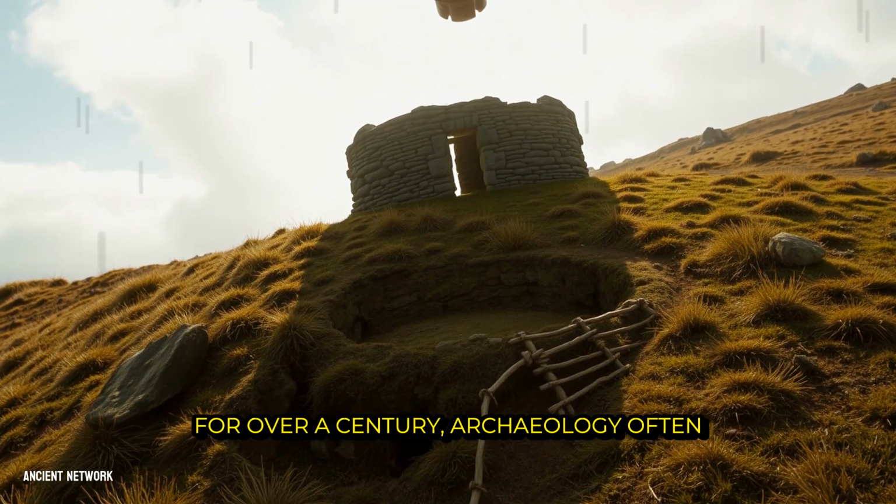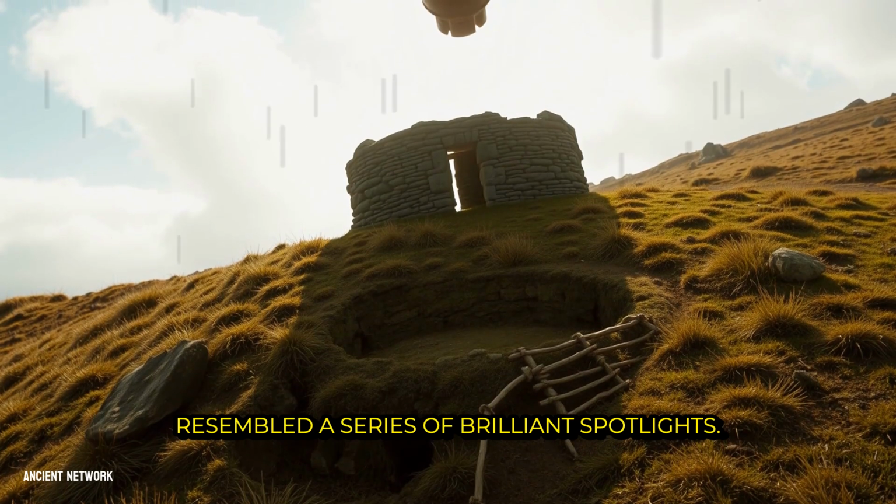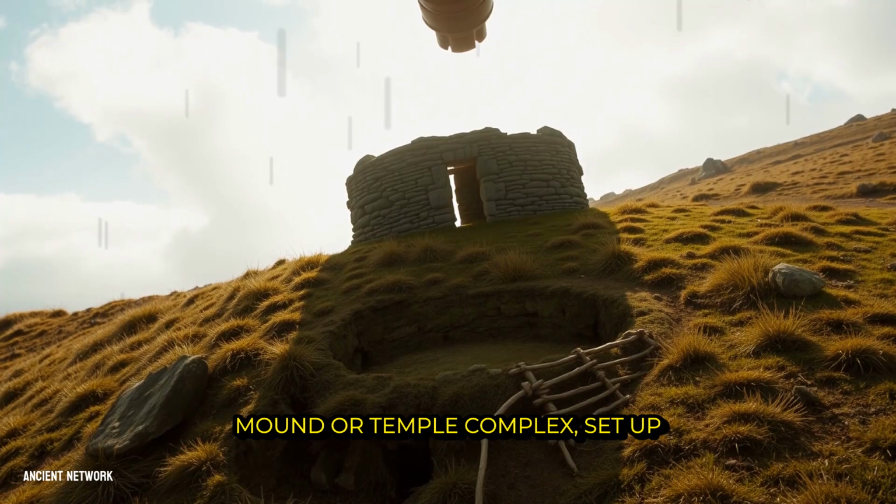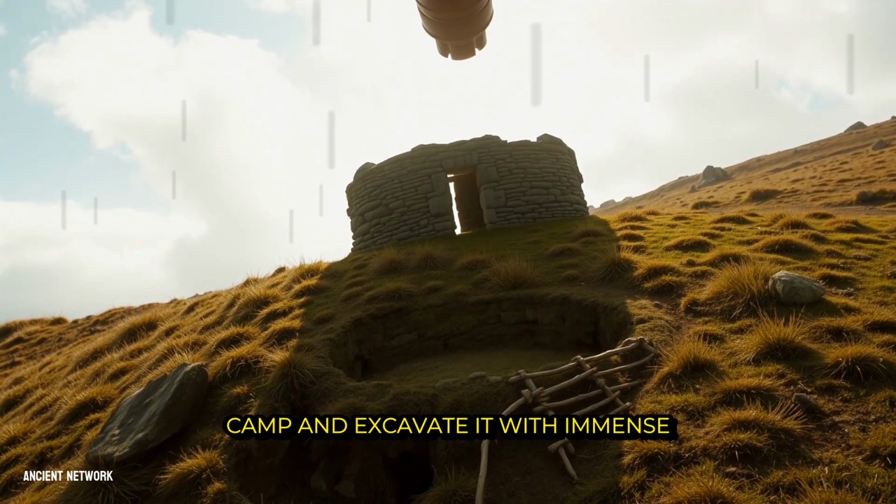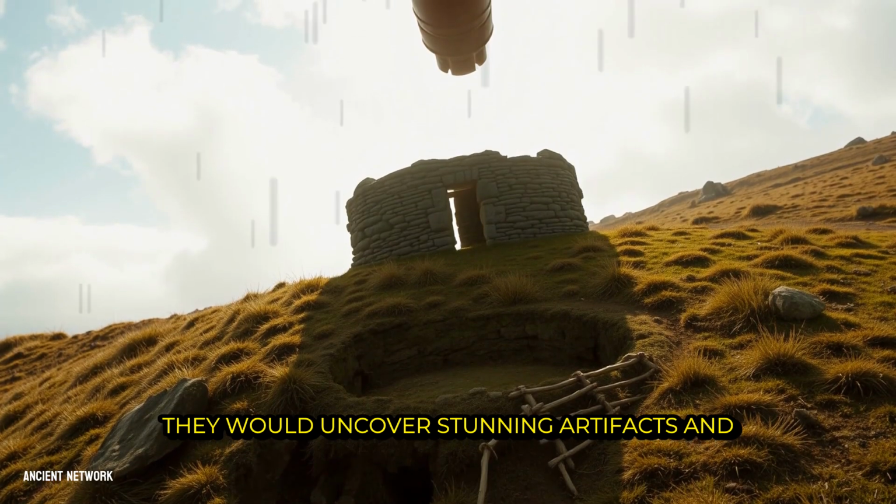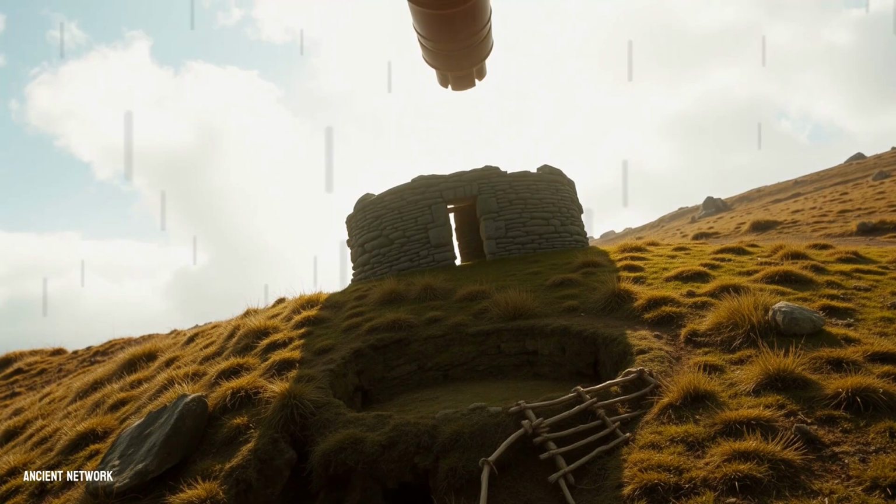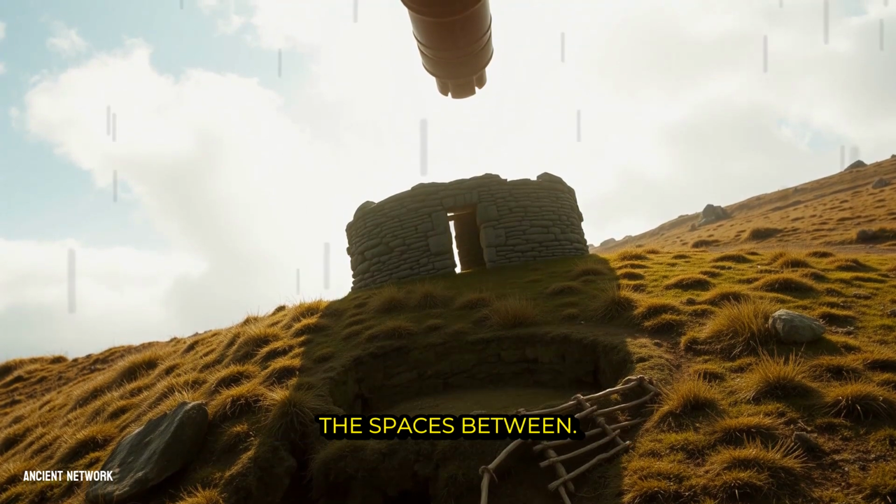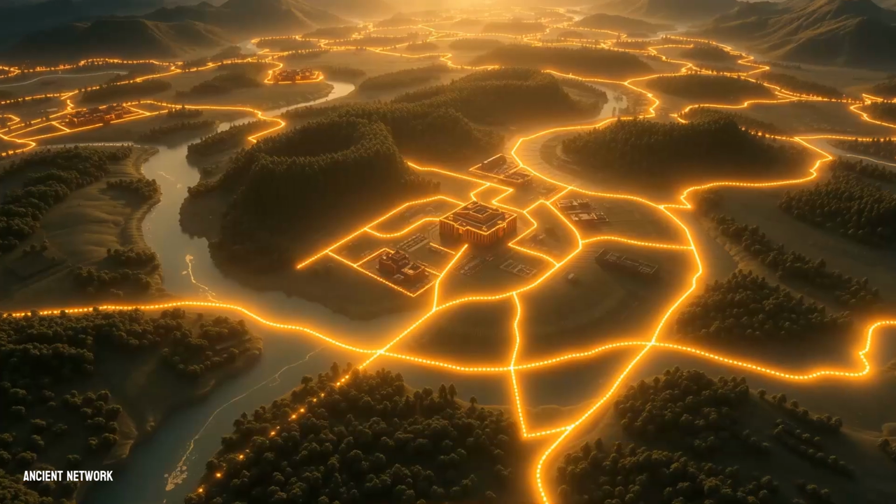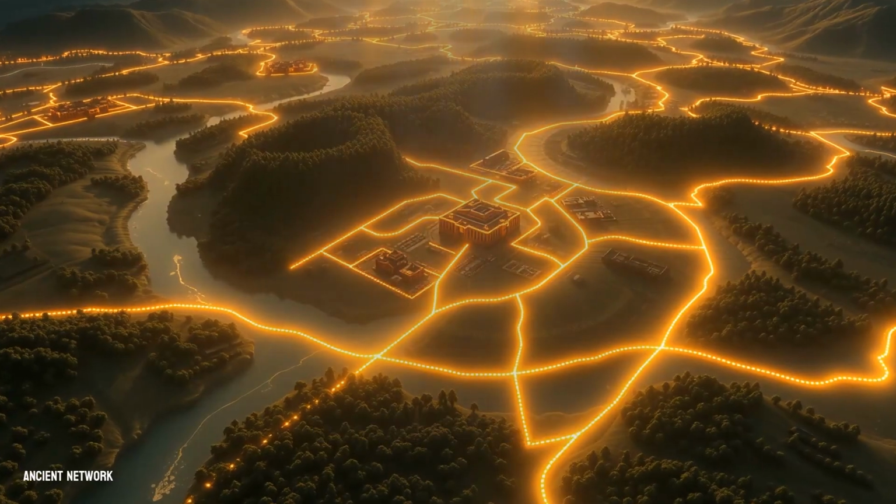For over a century, archaeology often resembled a series of brilliant spotlights. A team would choose a promising mound or temple complex, set up camp, and excavate it with immense care. They would uncover stunning artifacts and learn intricate details about that specific place. But the light rarely fell on the spaces between. The connections, the relationships, the broader systems that made a civilization function remained in shadow.